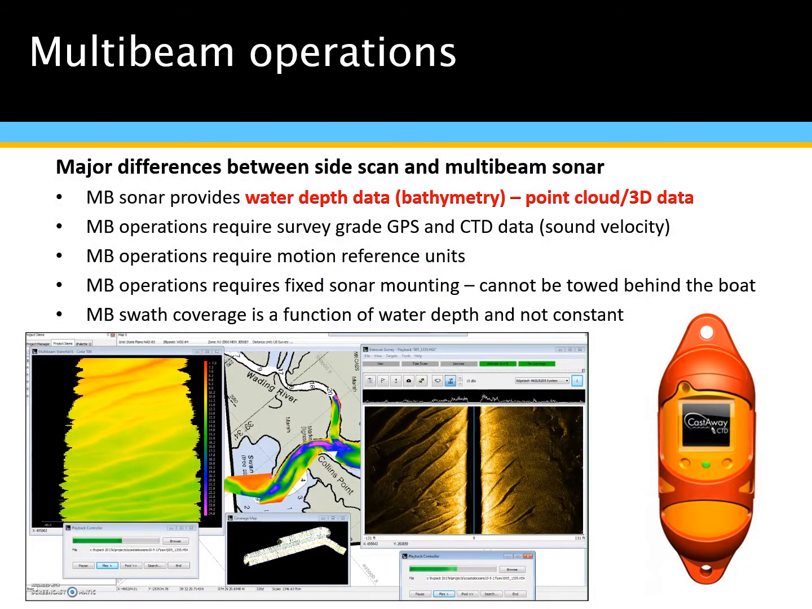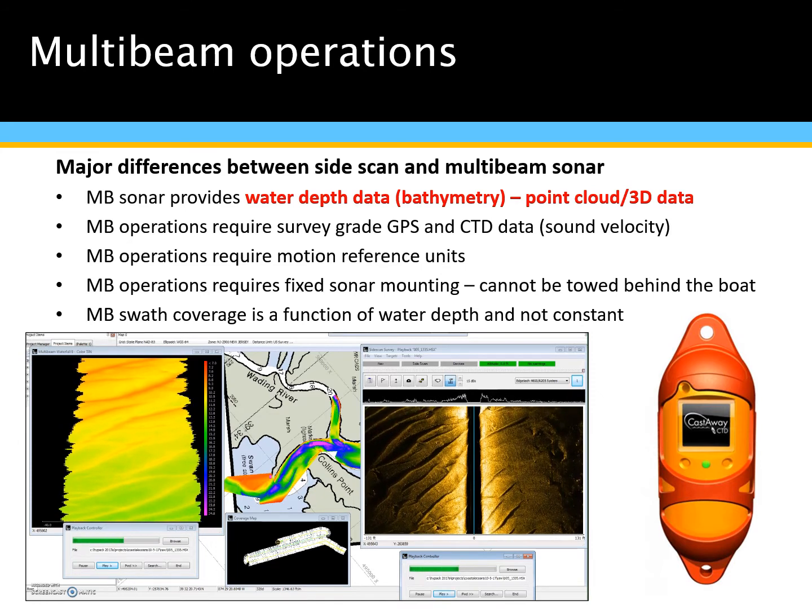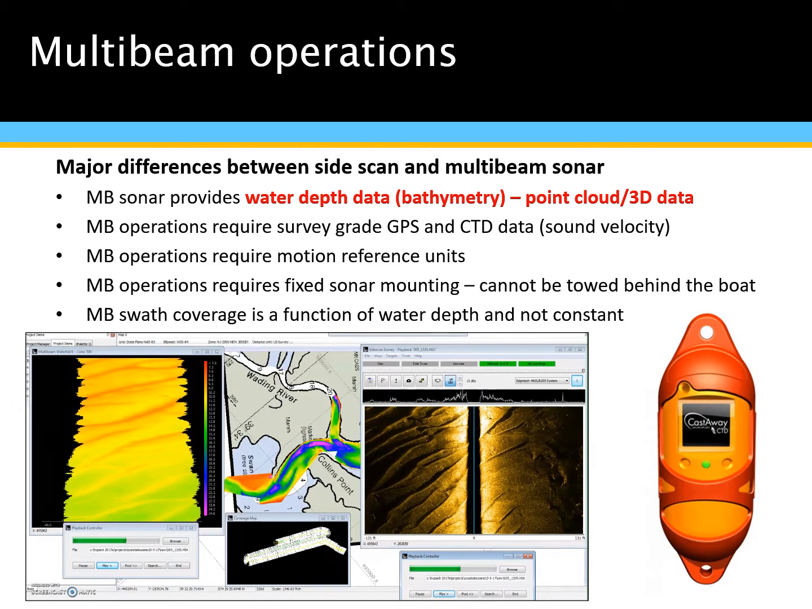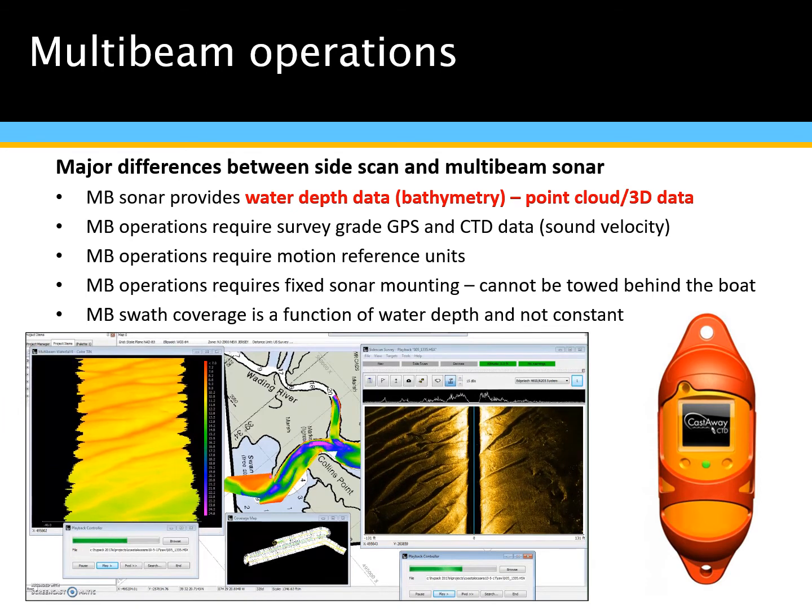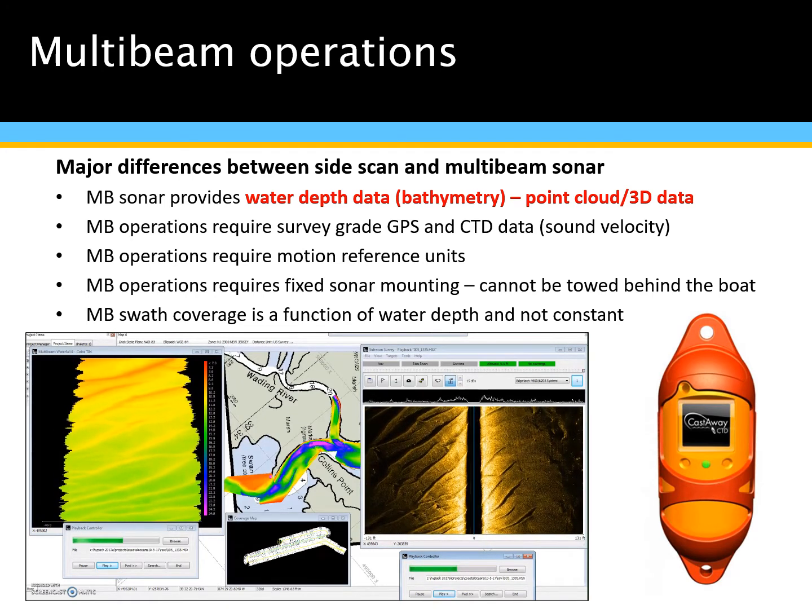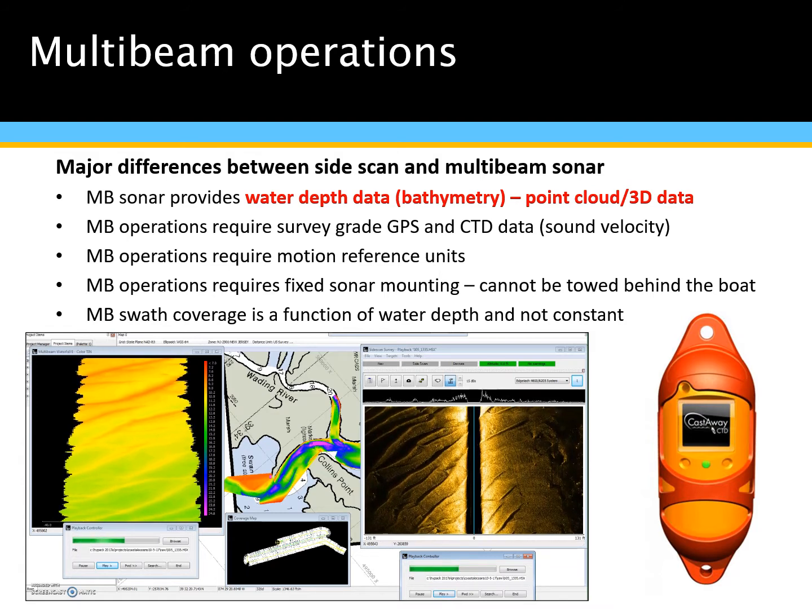So just to highlight and build upon what Steve was saying, the multi-beam sonar provides water depth. It's bathymetry, and that is done through a point cloud, through 3D data. We'll give you an example of that in a little bit. Multi-beam operations require the GPS, like we talked about, the two antenna GPS systems that give us RTK fixed, extremely accurate GPS, and it requires CTD data, which is your sound velocity. They require the motion reference unit and fixed mounting on the side of the boat.